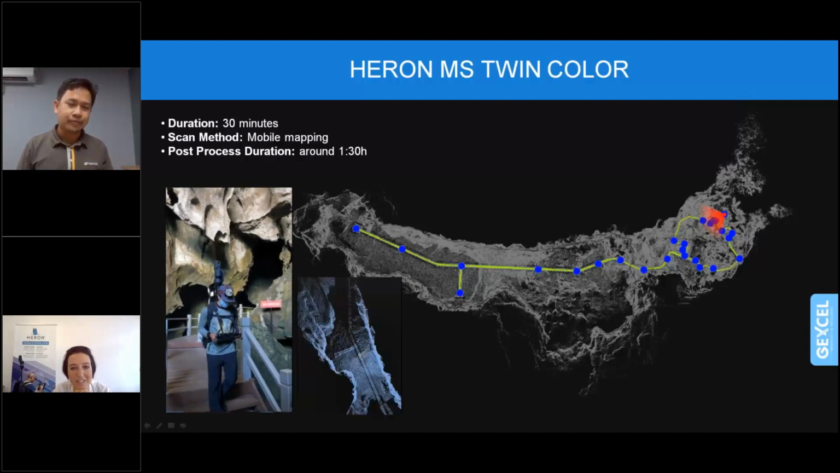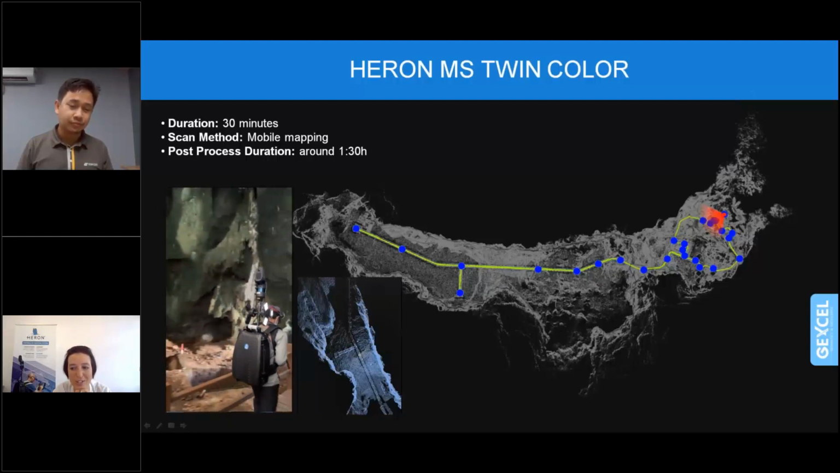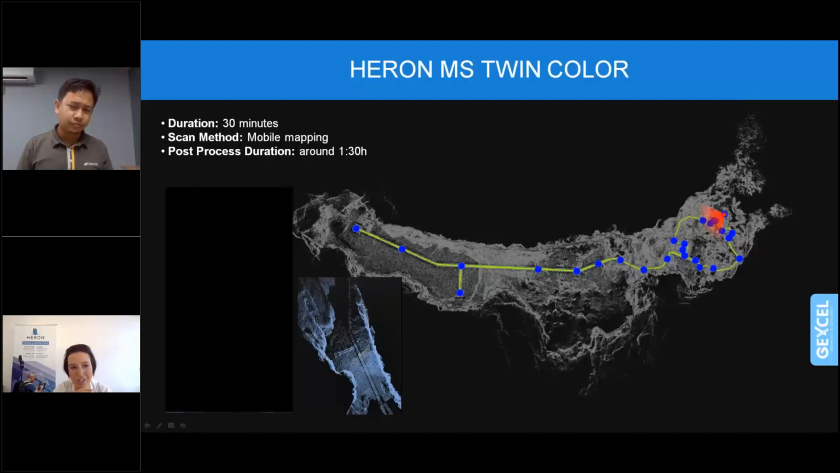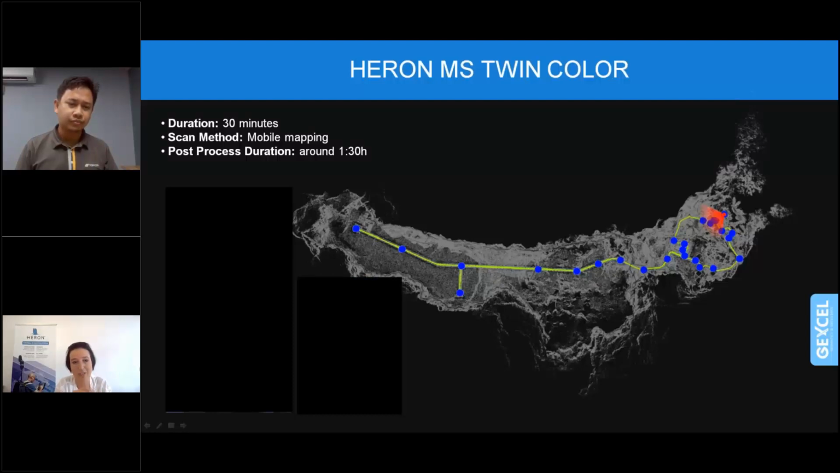Yeah, I just started the movie in which you are walking in the cave, and also this movie shows what you see when you are moving with HERON. While you are moving along the trajectory, it is pretty fast, but don't worry, because later we can provide this movie to the attendees so they can experience more of what was carried out on site and in the post-processing.